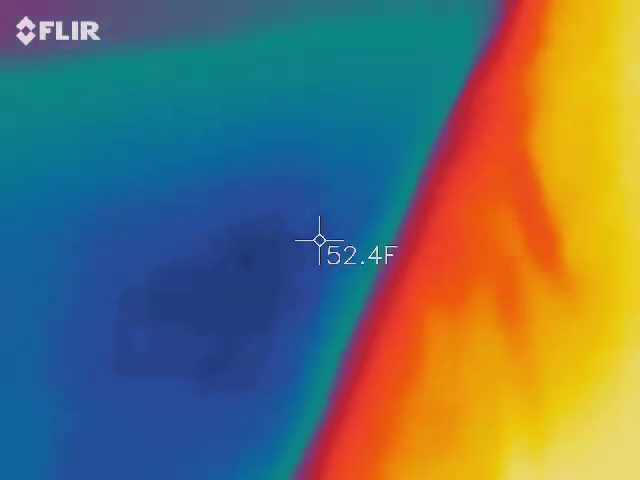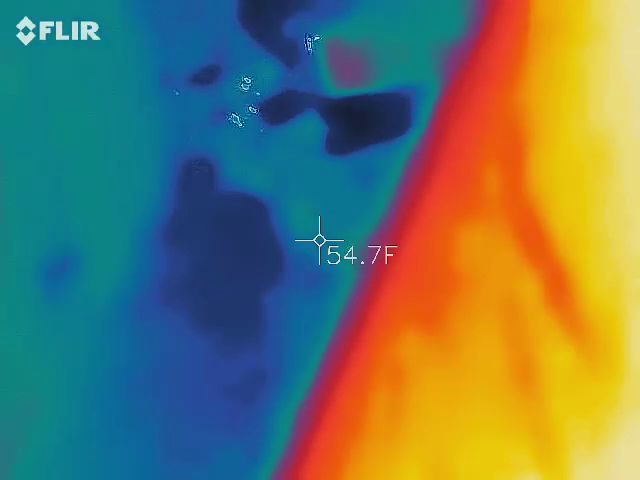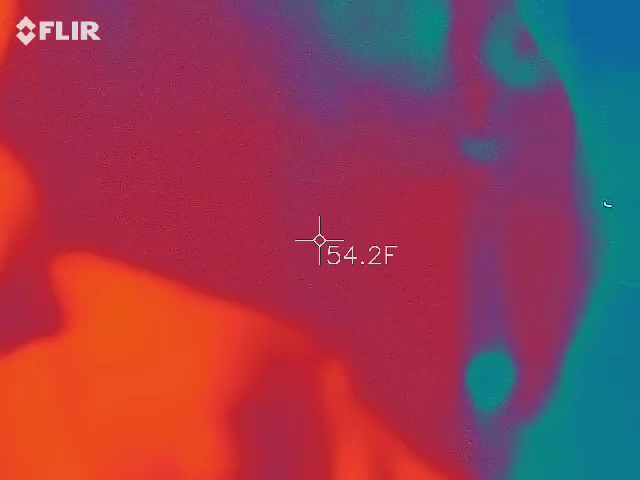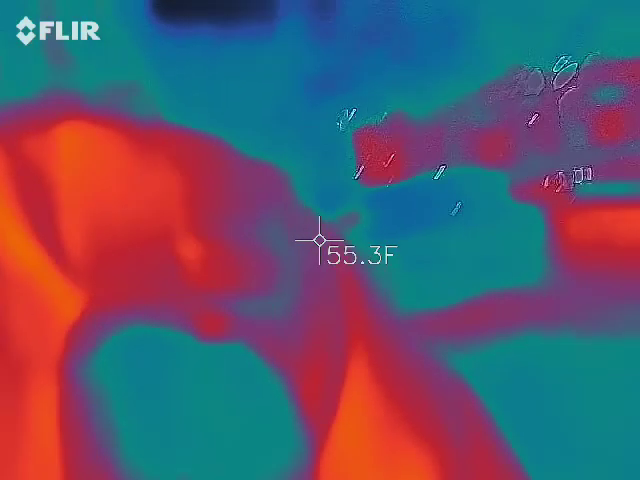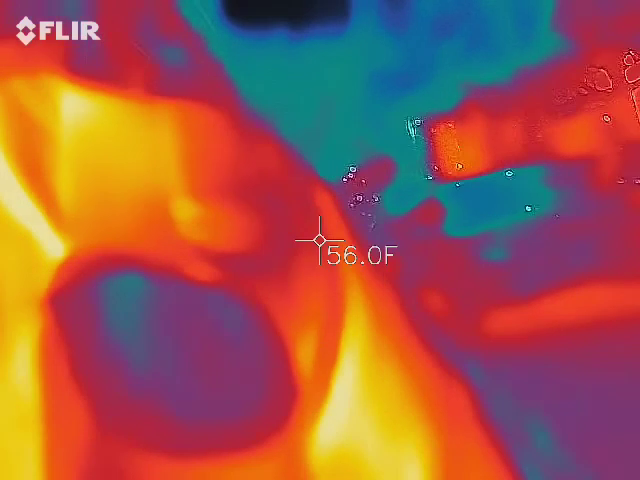So obviously we have different temperatures in there, but you guys can see me in there above my mask. I should be like orange, red, and yellow, because I'm the warmest thing in the picture. So I usually joke around that I'm the hottest thing in there.